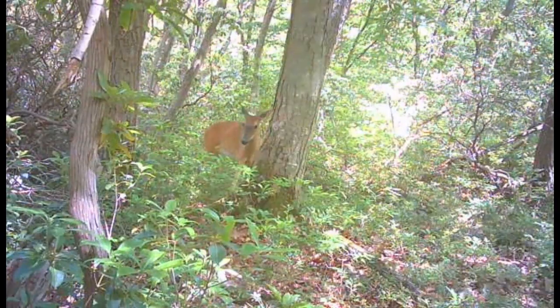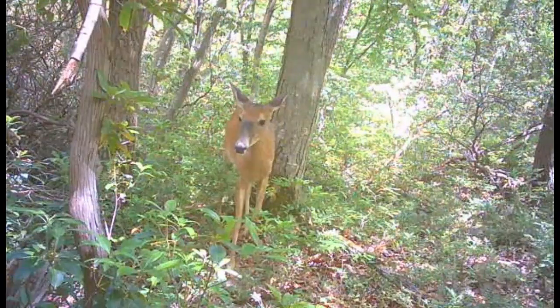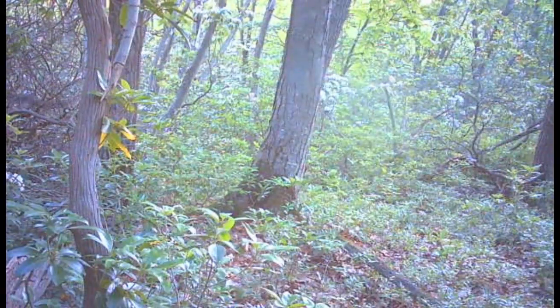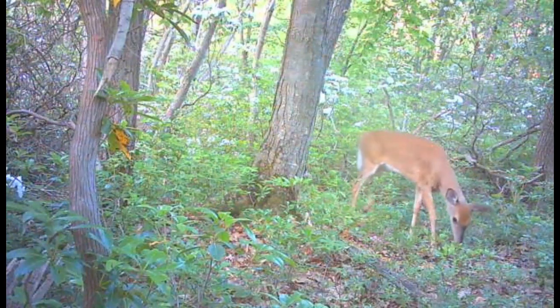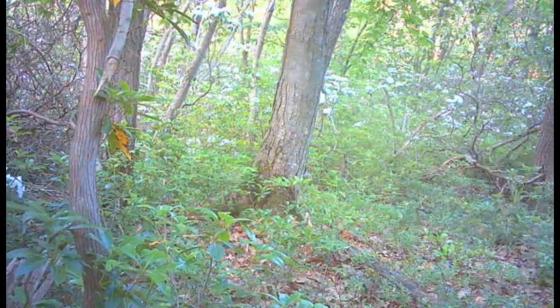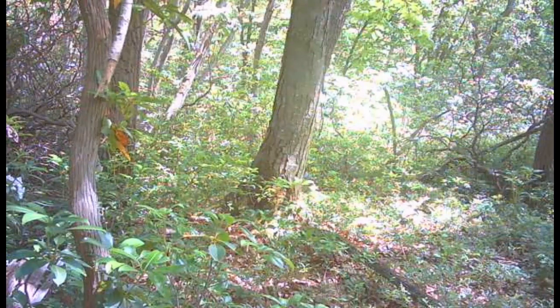Another doe coming up through. Squirrel going through the brush there, and another deer coming up through. Kind of looks like something she scratched her front of her neck. Bobcat slipping through there.